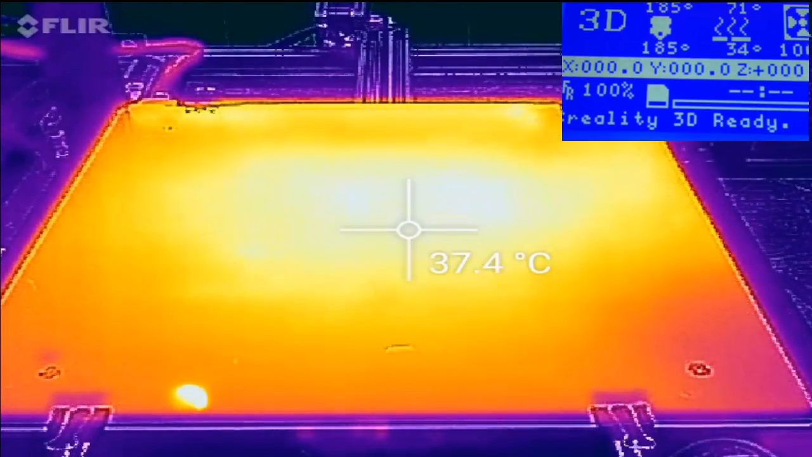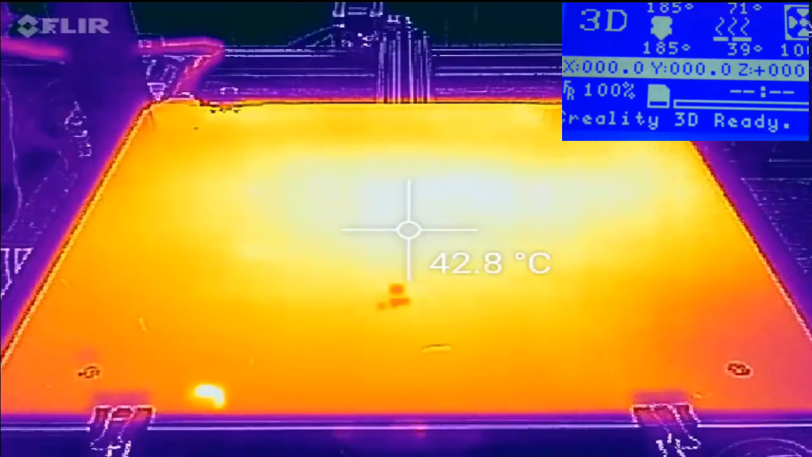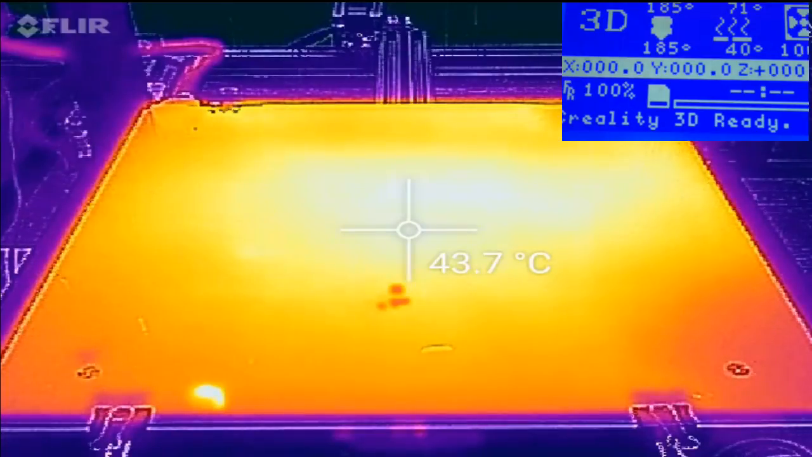And so the thermistor, I think, is near the rear of the bed, so having a little bit of delta compared to the center is not too surprising. So it seems to be running about 3 degrees off of actual, because I'm now at about 40 and I'm reading 37, 38, so it's running about 2.5 to 3 degrees. And again, you can see the front corners are still a little bit off. I'm going to slide the camera over here a little bit so you can see the corners a little bit better. Again, the back is faring much better than the front.